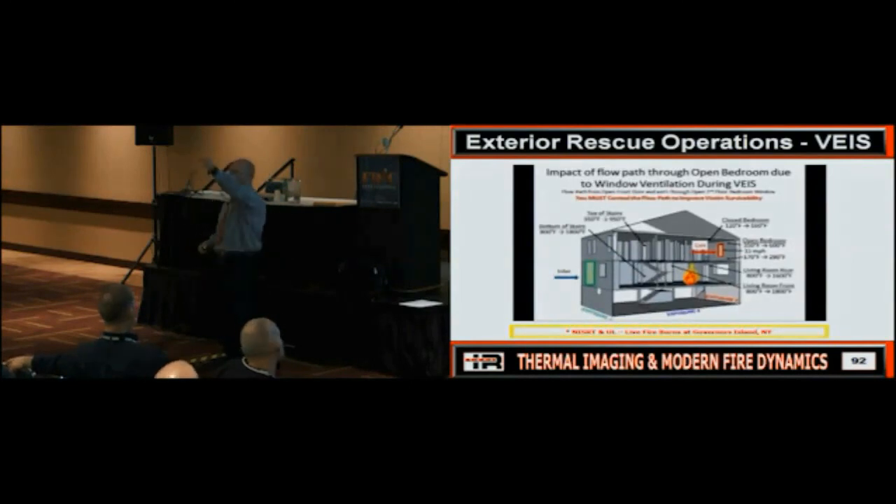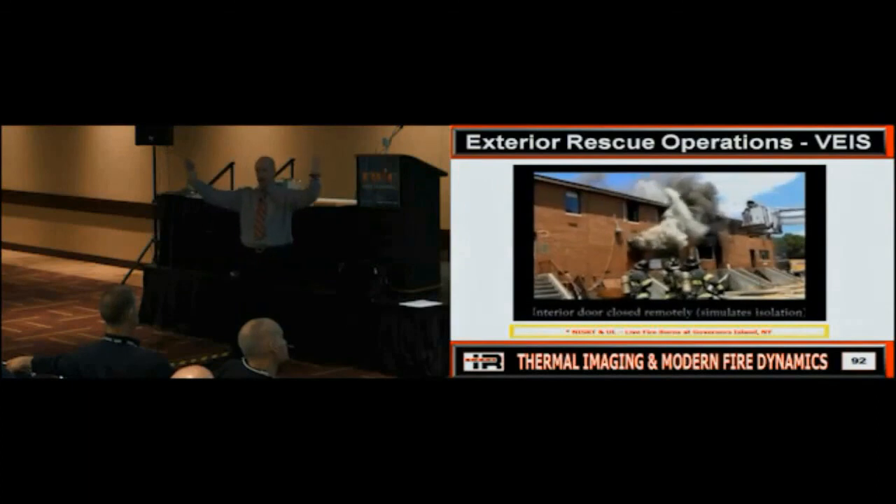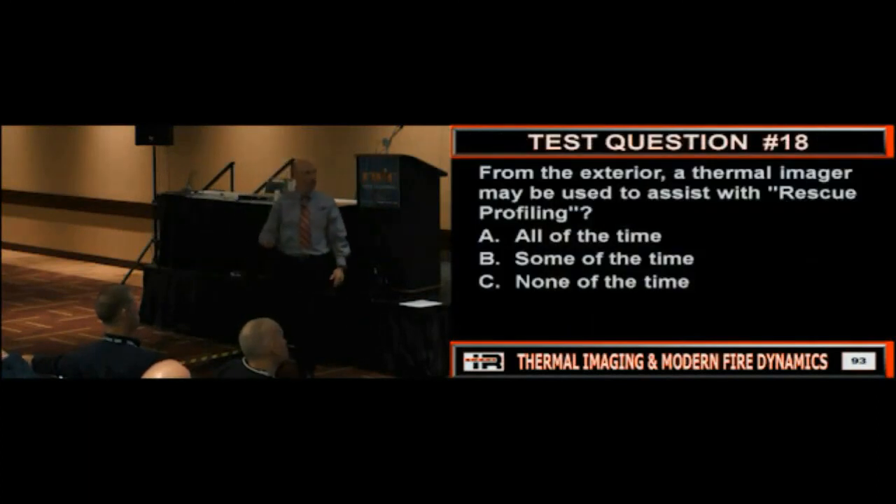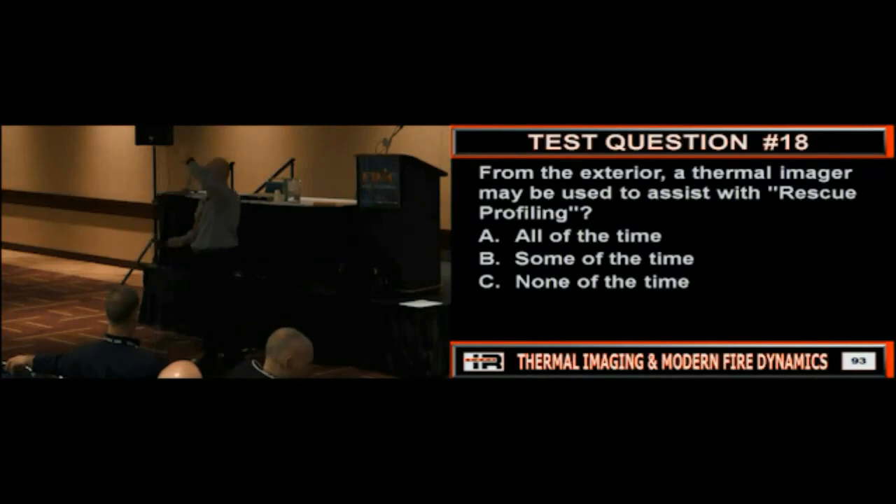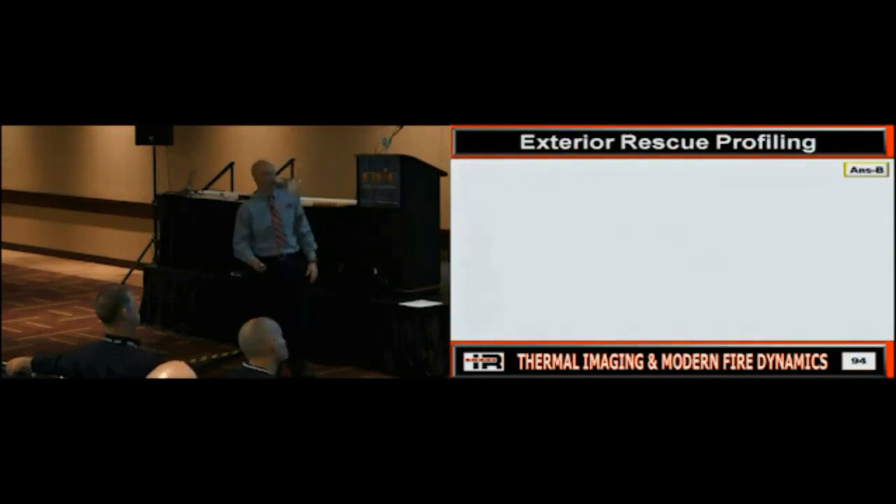So could I have also determined that from the ground with the camera without ever having to take a window? Good possibility. Now, if they're insulated windows, maybe not, right? But if they are, would they show it? So, can we use it to help? All the time, some of the time, none of the time. It's going to depend on building construction. If the building will show you things, you can use it. If it's a new building, energy efficient, masking, you may not be able to use it. So look at your building construction, but try. You don't know till you try sometimes, right?